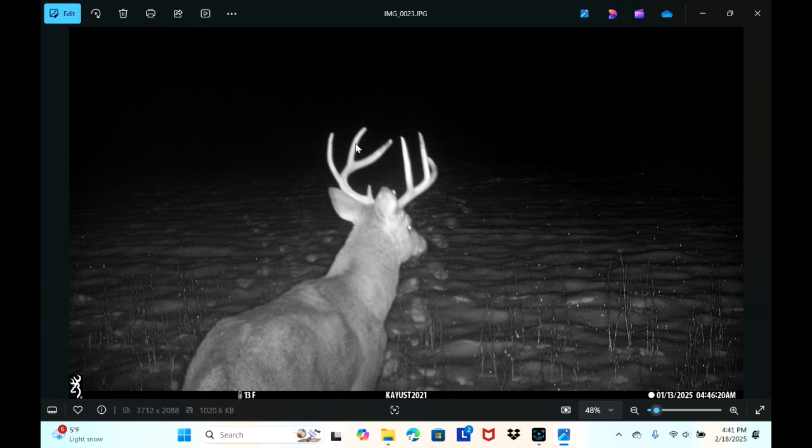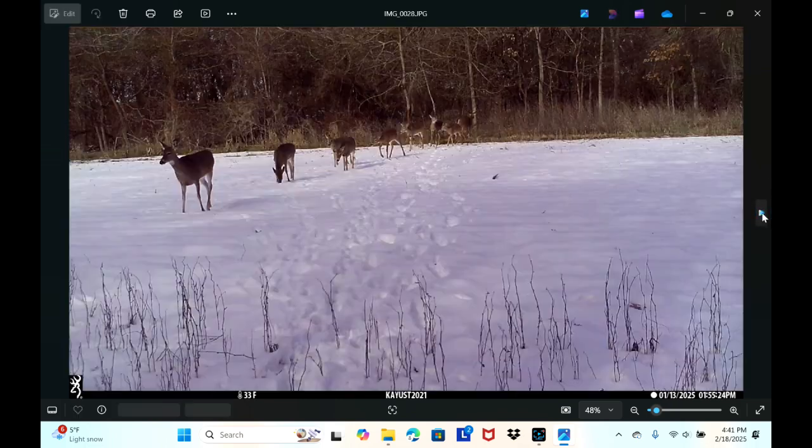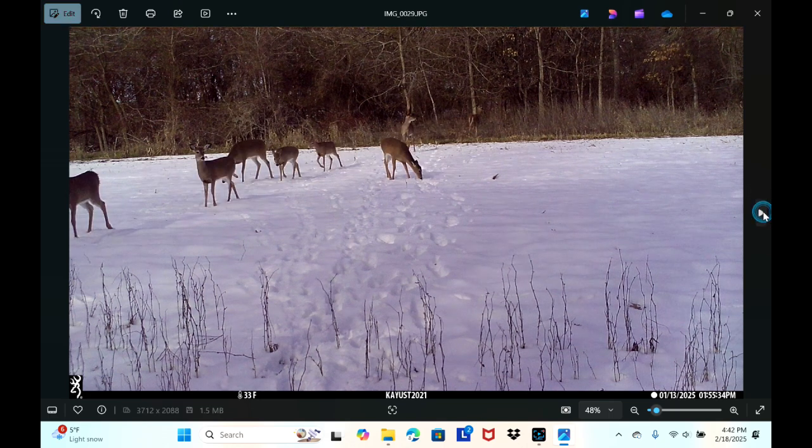It's got some decent size tines on him. 1, 2, 3, 4, 5, 6, 7, 8. Nice 8-point deer. Moving through. Here's a whole little doe family. 1, 2, 3, 4, 5, 6, 7, 8 of them in there. Moving through. Maybe more than that. 2, 3, 4, 5, 6, 7, 8, 9. Some bigger ones, and then these would be the babies that were probably born last June. So that'd be born in like June of 2024.